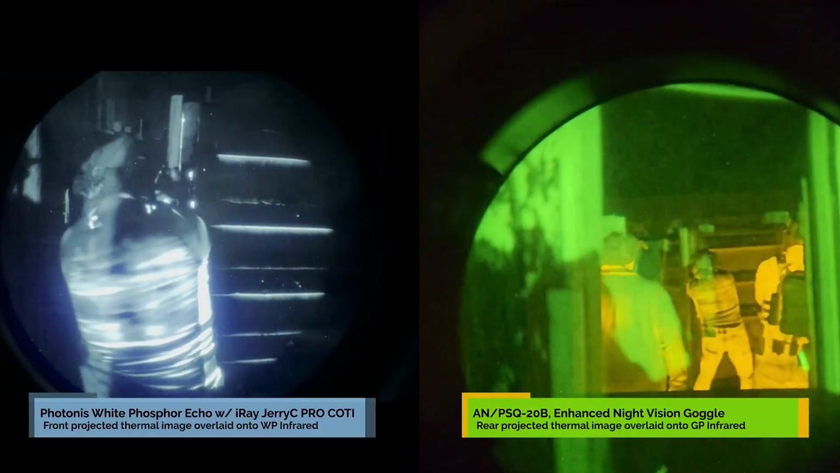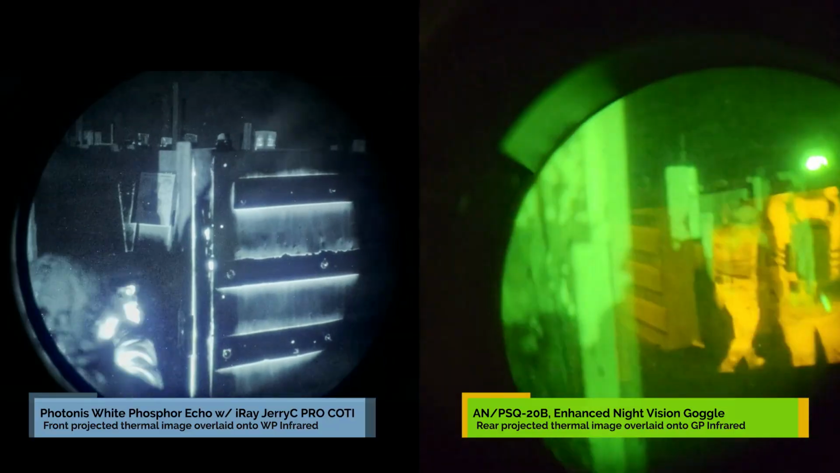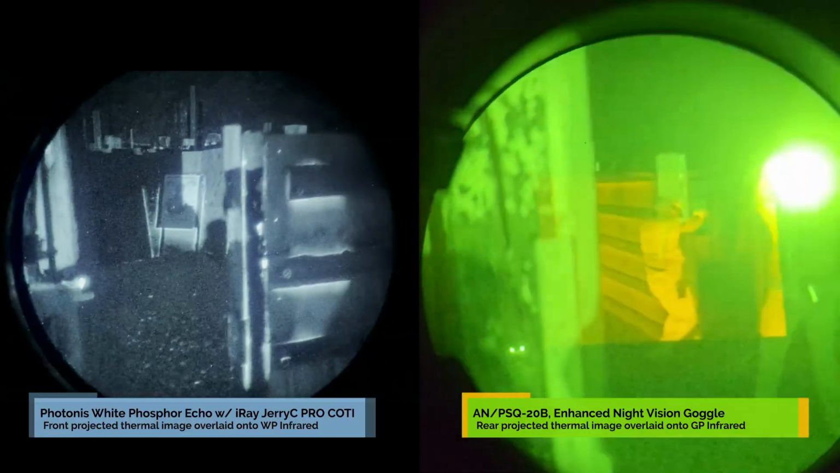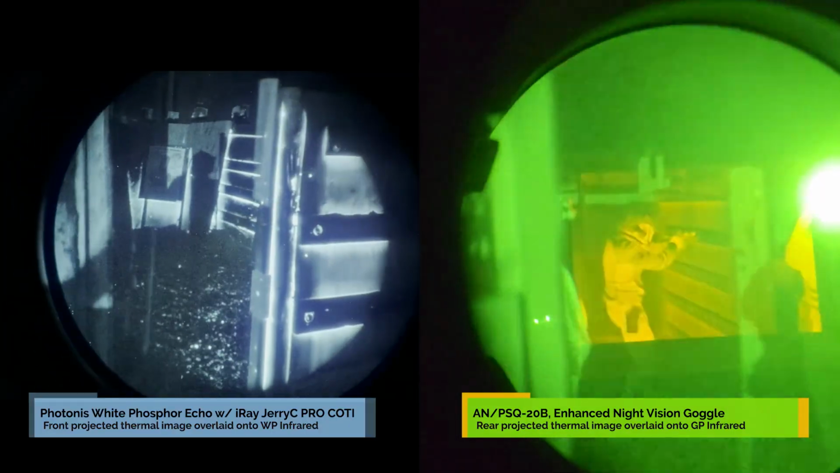The JerryC Pro you're viewing on the left is a front projection thermal imager, which means that it captures and then projects the thermal image into the front of the infrared goggle, and your eyes see a combined infrared and thermal image.